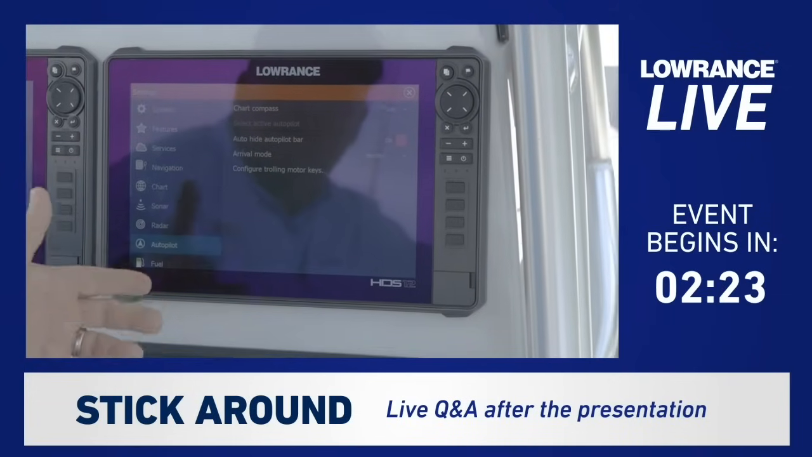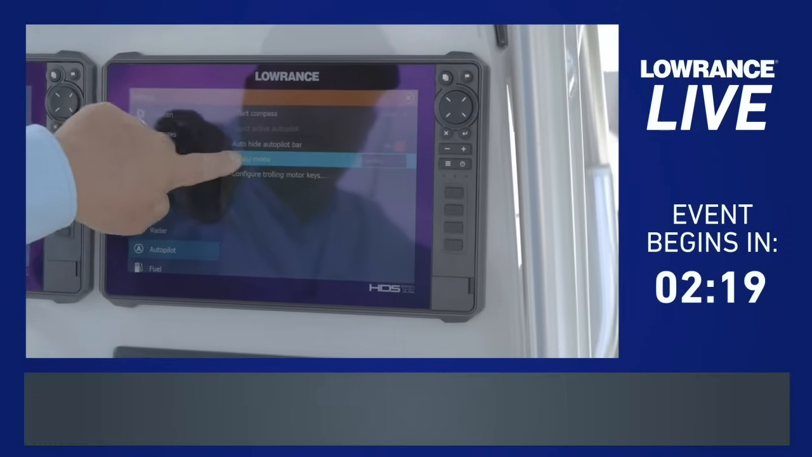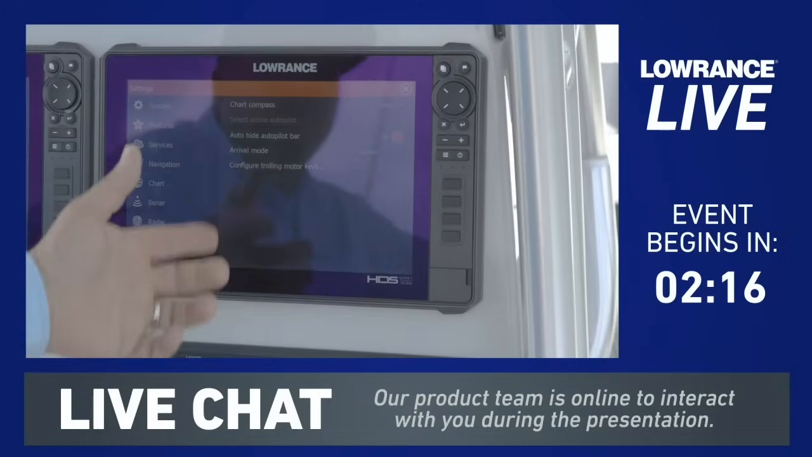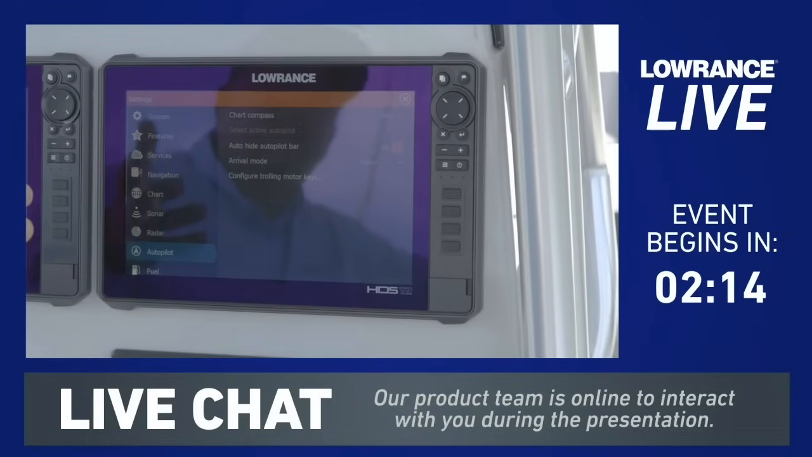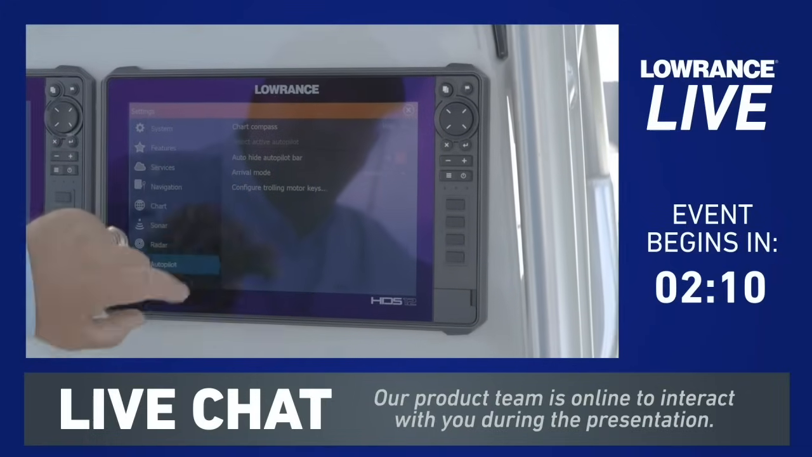Okay guys, from our autopilot menu, you can set up your features here. As you can see, like our arrival mode, mine's set in standby and I really want it in anchor mode. What that does is when I get to the spot that I tell my trolling motor to go, it anchors there. But what we're really here to talk about is these configuration keys.